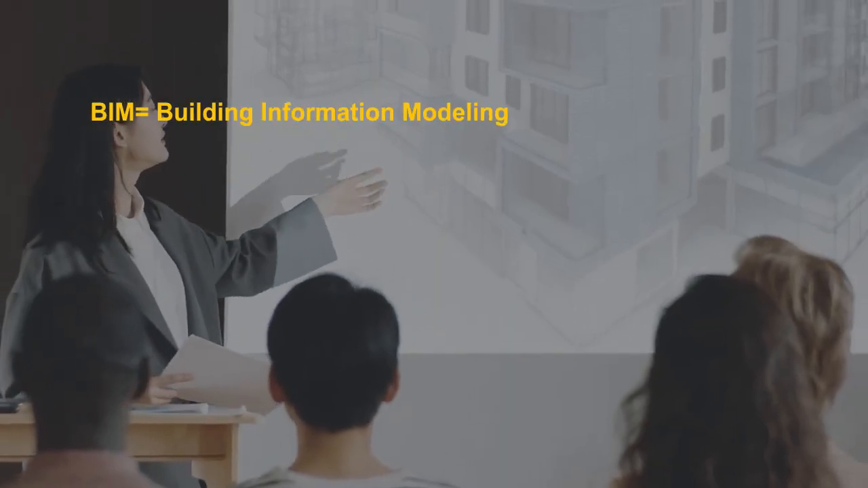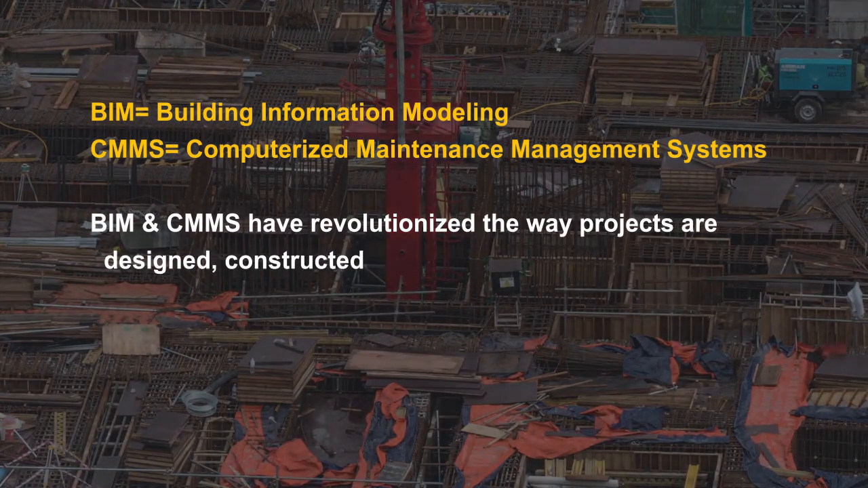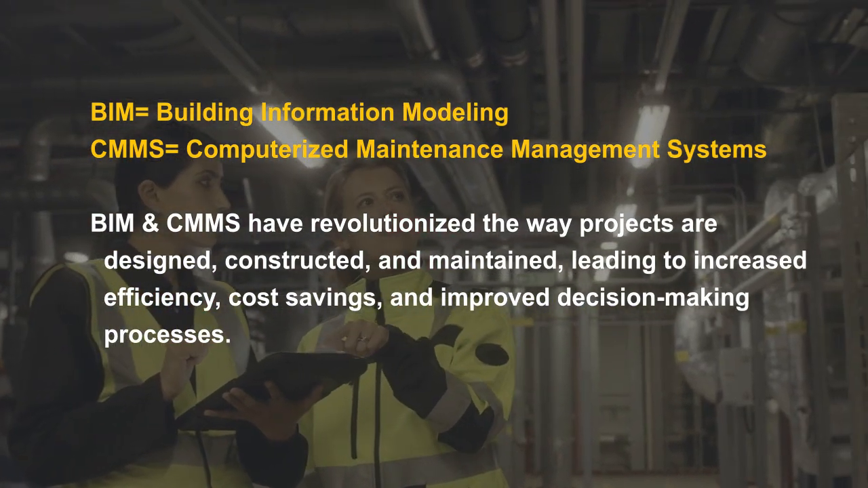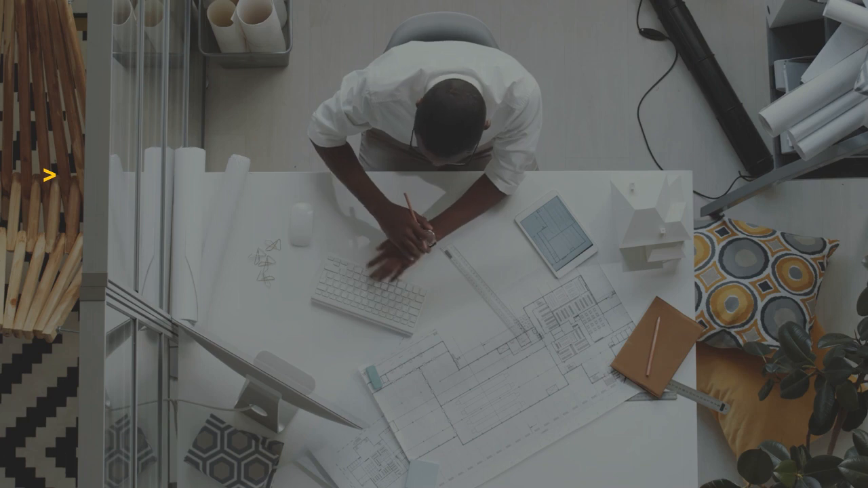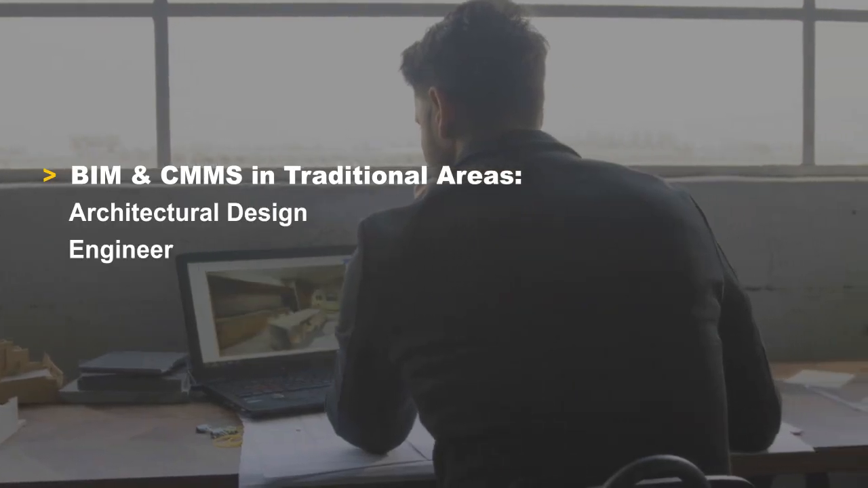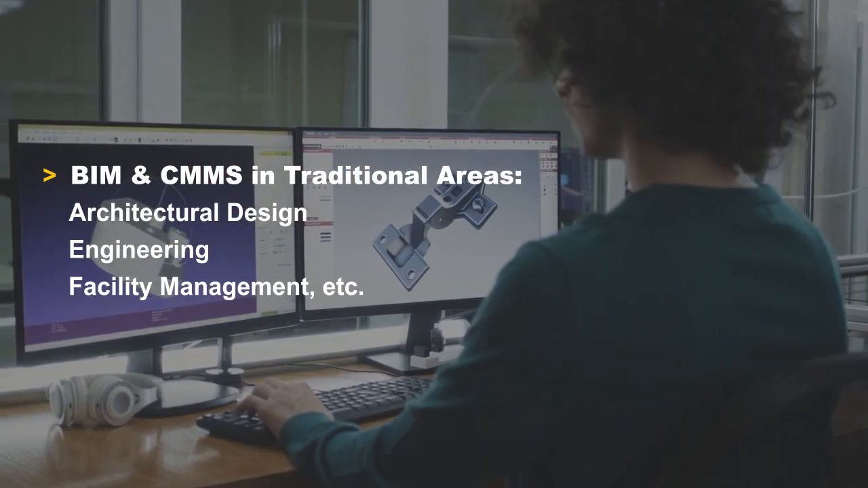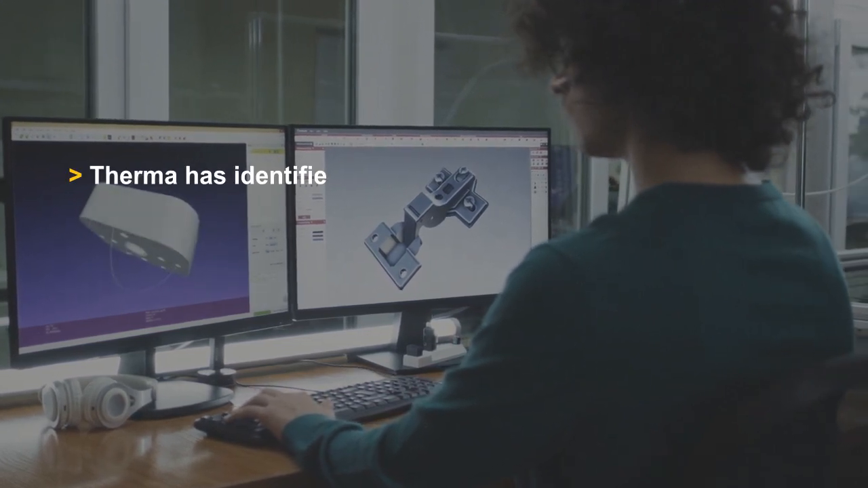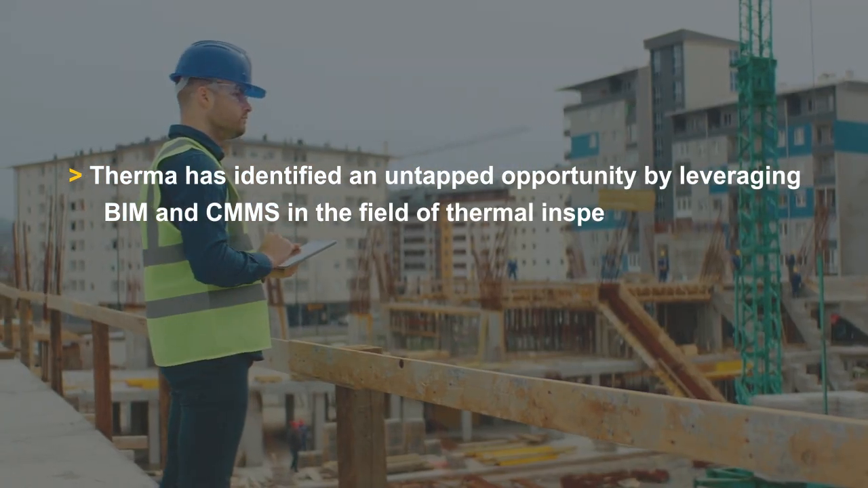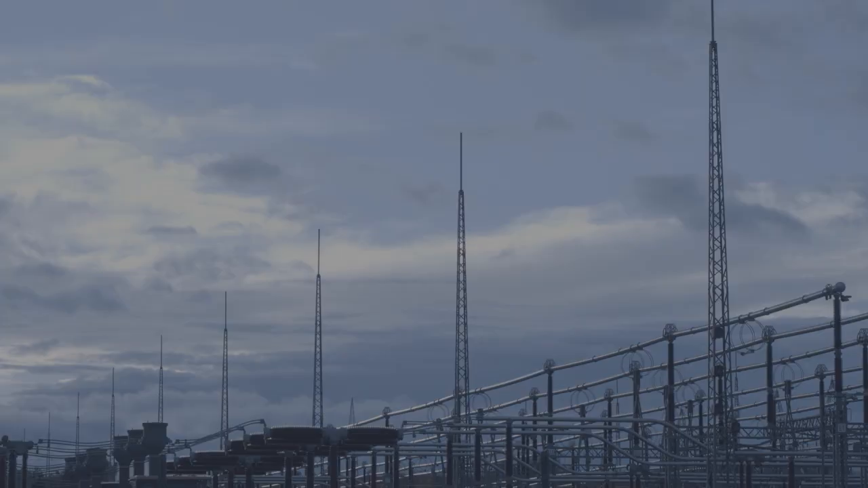In recent years, building information modeling, BIM, and computerized maintenance management systems, CMMS, have emerged as powerful tools in the construction and facility management industries. However, their utilization has primarily been focused on traditional areas such as architectural design, engineering, and facility management. Therma has identified an untapped opportunity by leveraging BIM and CMMS in the field of thermal inspection, unlocking new possibilities and driving innovation in the industry.